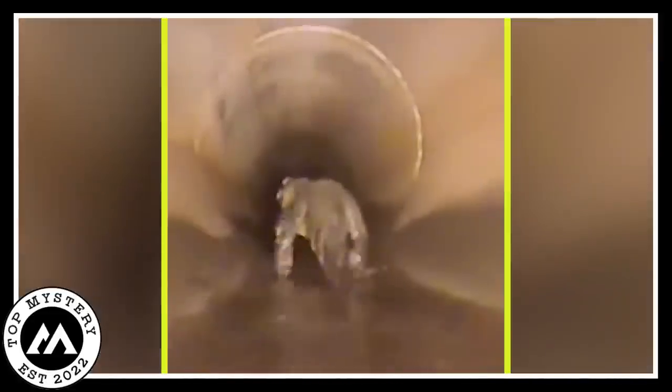Surprisingly, it turned out to be an alligator, a creature that people both fear and respect in Florida. But finding a gator in the sewers added more mystery. Why did it choose to be there? What was it doing underground? These questions hung in the air like quiet whispers.